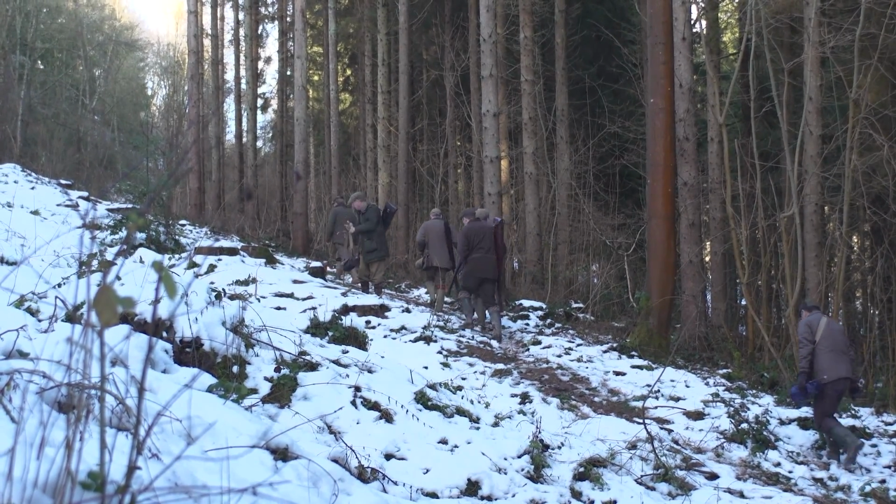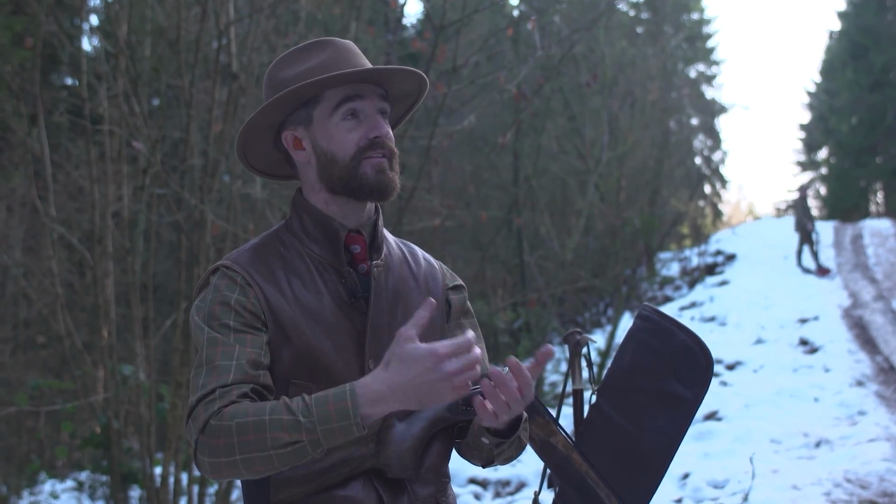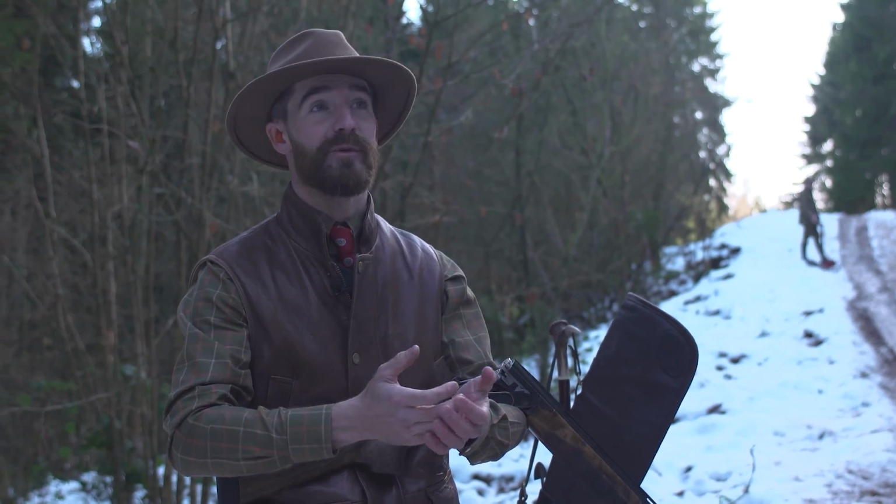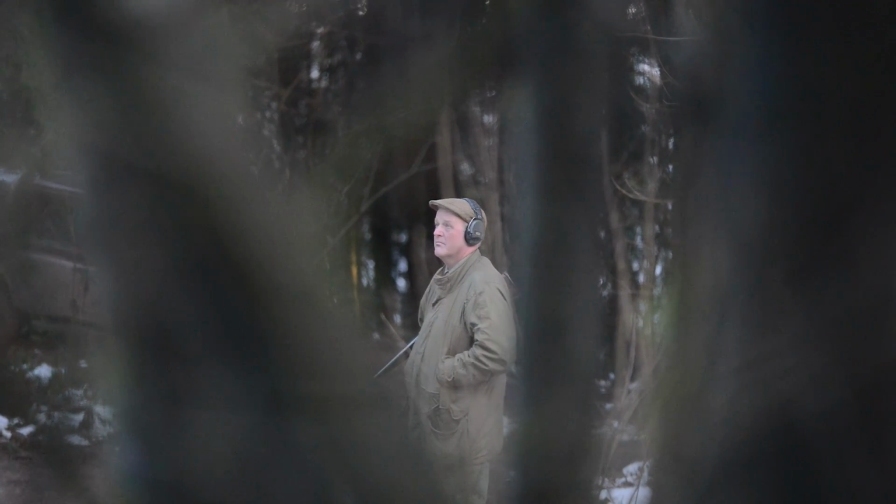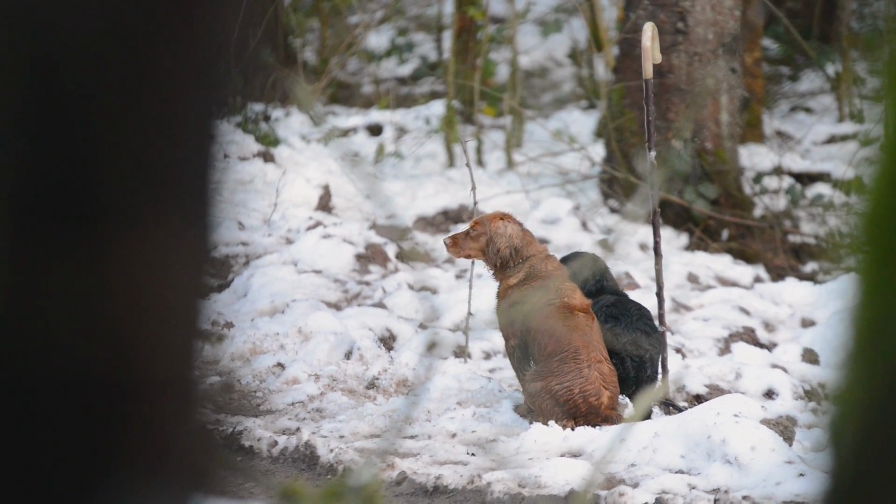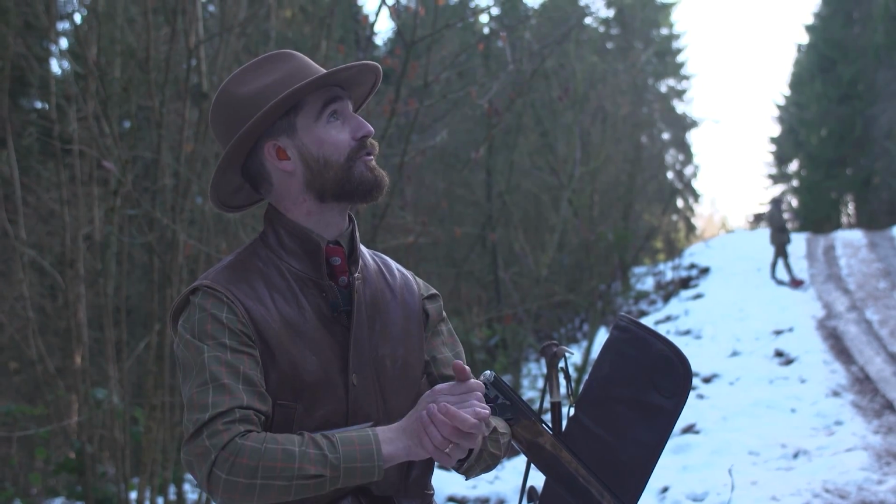It's really nice with this series to be able to showcase places like this, like really new estates that are moving into that commercial side of things, and it's great for me to be able to sort of shoot some of these estates and showcase exactly what you get on one of these days, because I think it's really nice that people can actually see what a shoot's like before you actually get a chance to come and actually pay and shoot the day yourself.